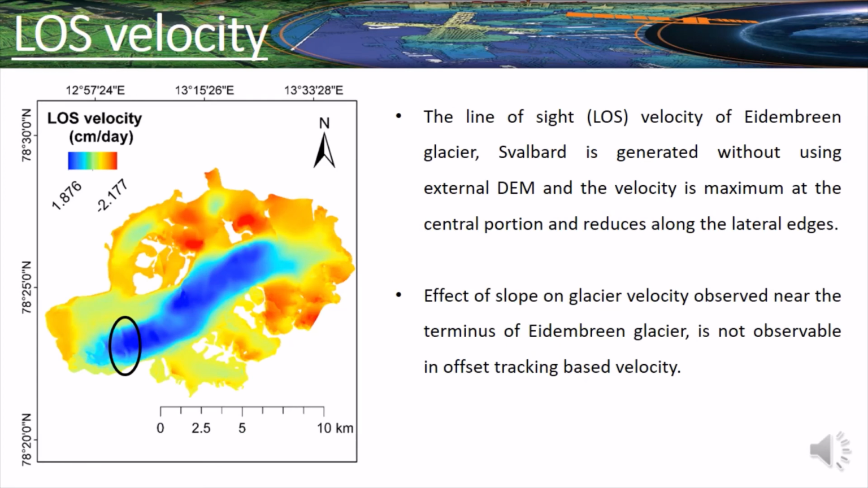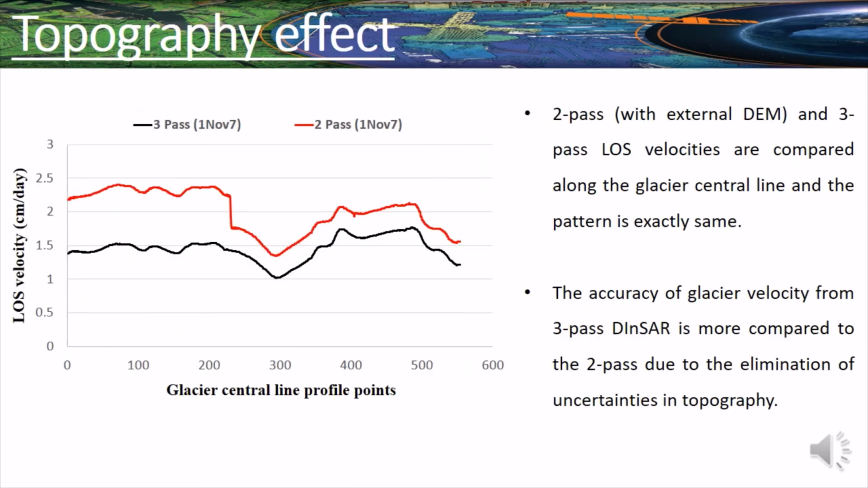And you can see here the final velocity map. The velocity is maximum at the central portion and reduces along the lateral edges. You can also see the meticulous detail features over the glacier, circled with a black circle, and that is due to the slope. We also observed the topography effect, where we used the Arctic DEM with 2-pass interferometry and 3-pass. So you can clearly see there is a DEM induced error.